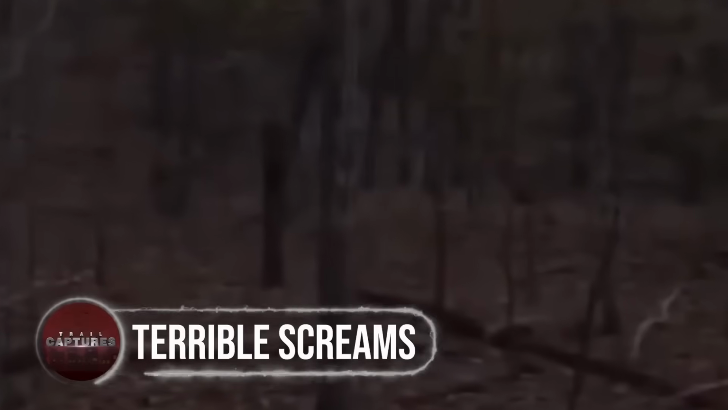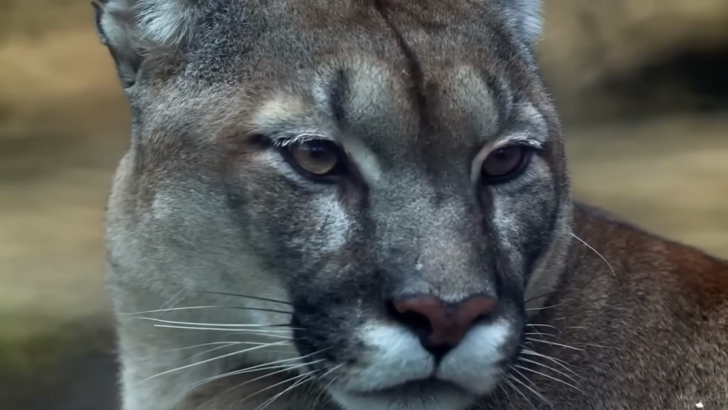Terrible screams. When a hunter hears these screams coming from the woods, he is astounded. Even though I'd have my rifle, I have to admit that I'd still be somewhat alarmed. It seems as though someone is being slaughtered, but many have said that the source of the sounds is only a mountain lion. Let's listen to it once more. What do you think would be the source of these screams?